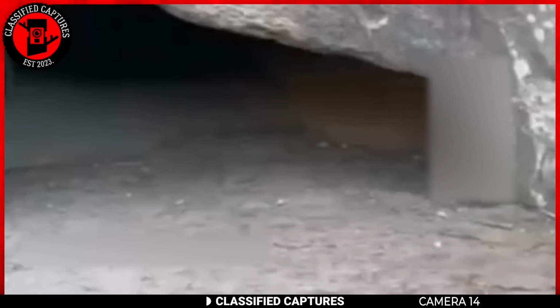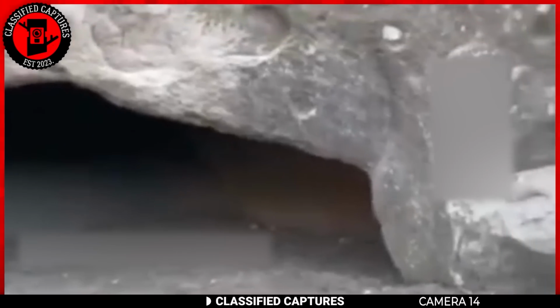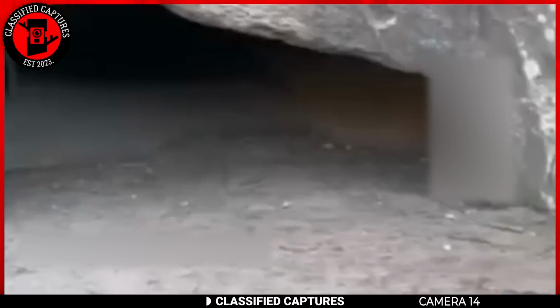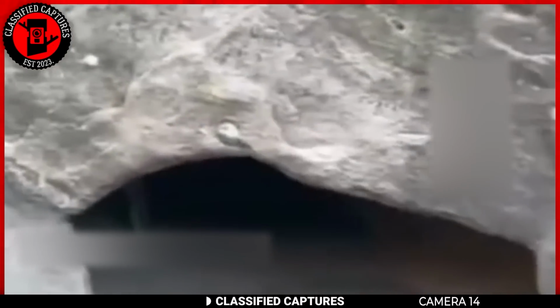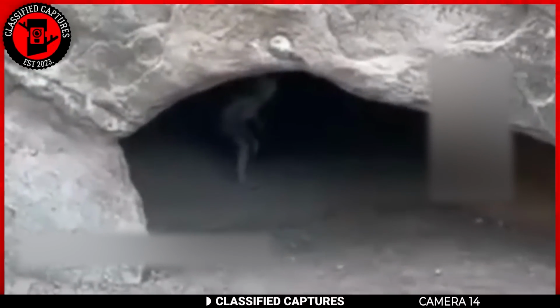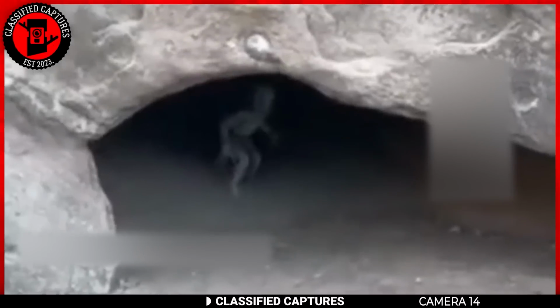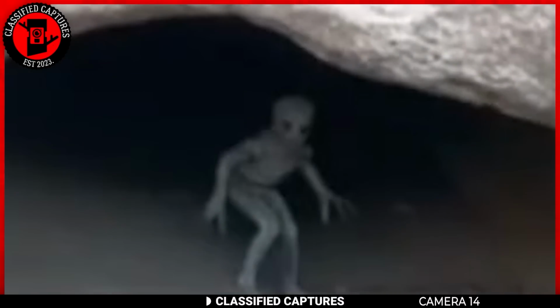Our next clip was allegedly recorded by a drone that was sent to search for a woman who had gone missing near the mouth of a cave on a mountain. As the drone hovered around, something startling was captured. From the depths of the cave, a figure began walking toward the entrance. It wasn't a person. It resembled a classic gray alien with a large head and black eyes.